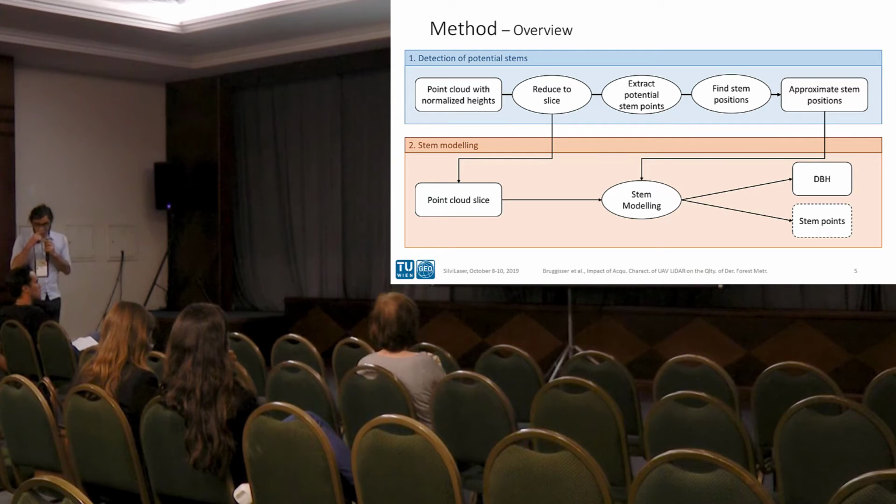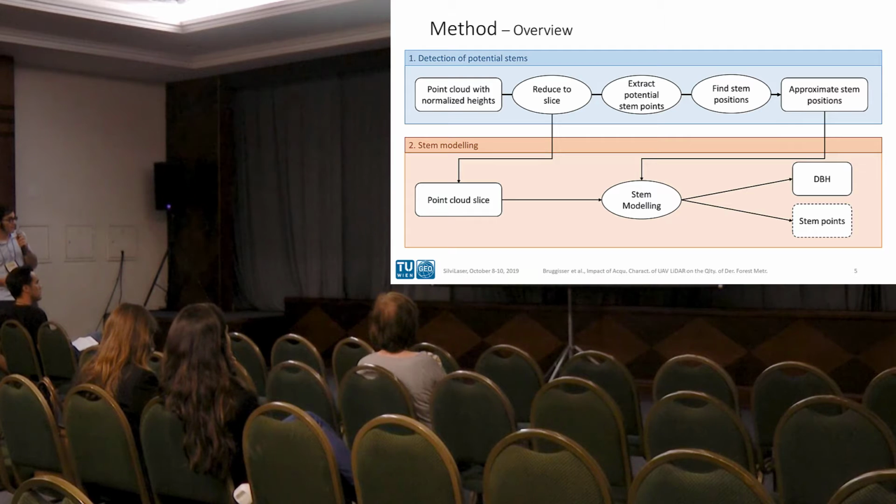So, for evaluation, our workflow consists basically of 2 steps. First, the detection of potential stem positions. We've already heard that before, but we use a different approach here, quite a simple one. Then the stem modeling.